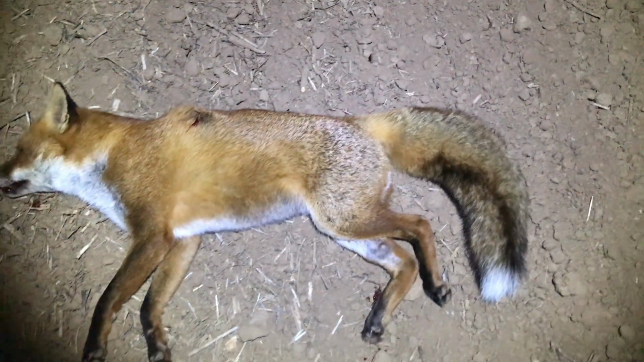I reckon that is the same one. Yeah, it's a nice thick set, look. Another big dog. Yep, another big dog. Always a bruiser. Cracking tail on him again, hasn't he?